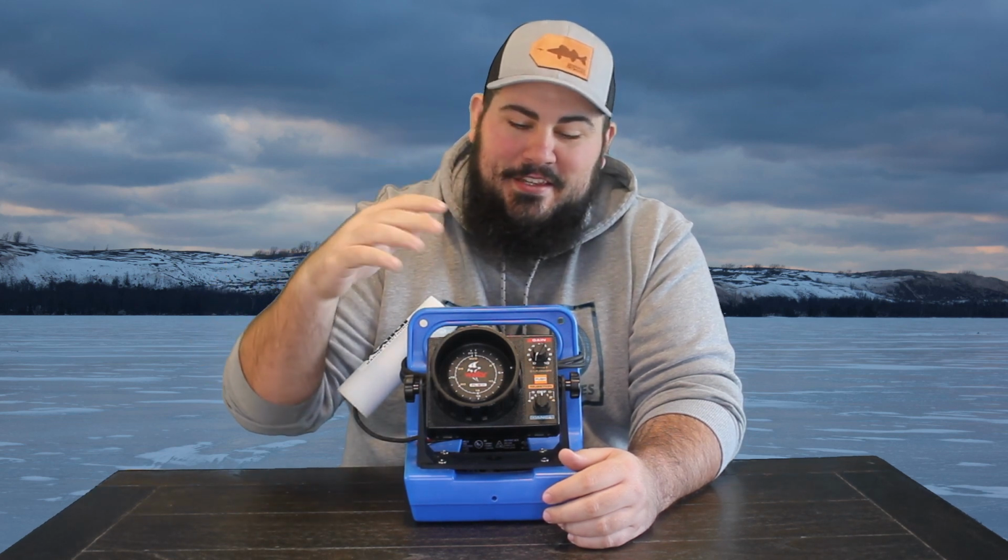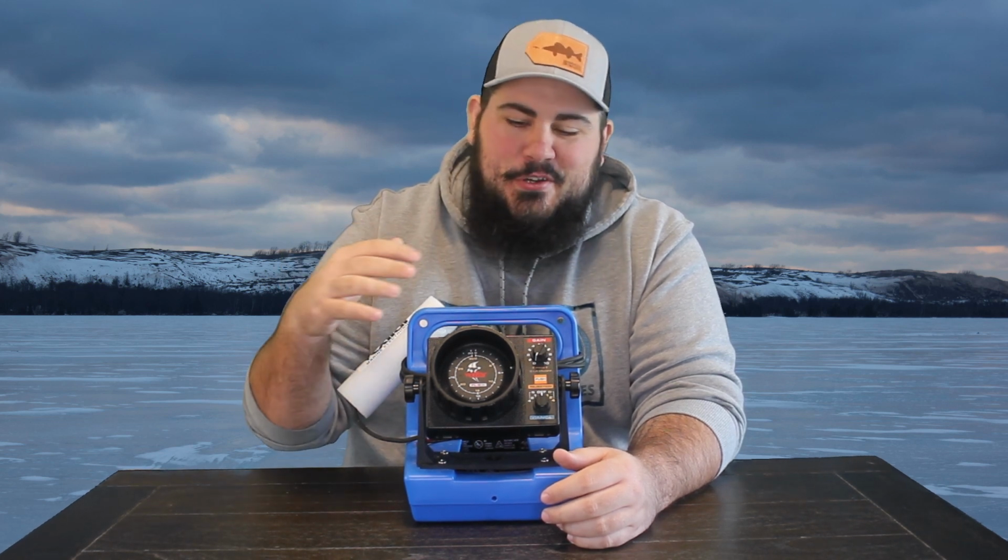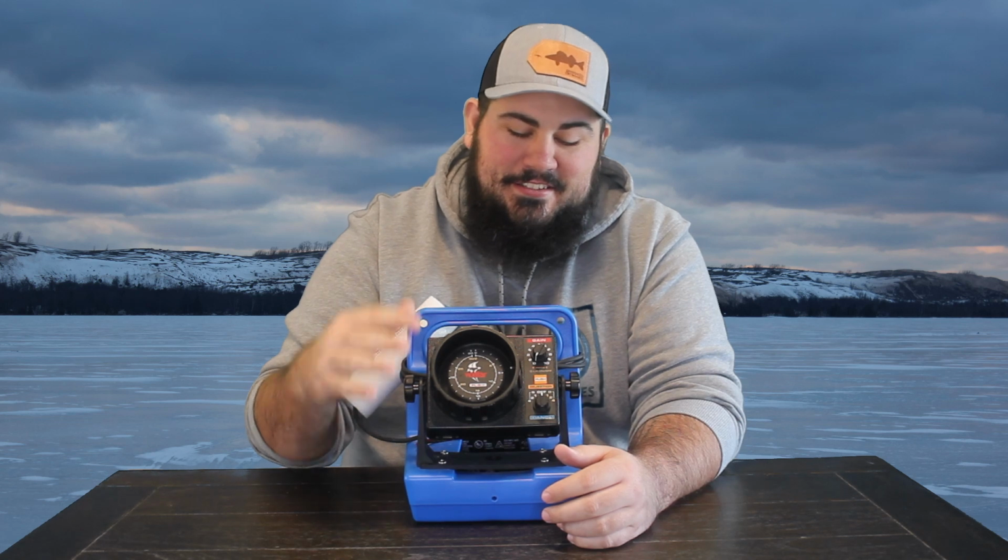I'm not an expert, but I will say it's a lot of fun to use this, because you'll see your jig going down and then you'll see the fish coming up, and it's like a video game. It blows my mind. And I know this is real basic fish finding technology, but to me, it's ridiculous. So that's all the buttons. That's how you use the system. So let's get into the unboxing.